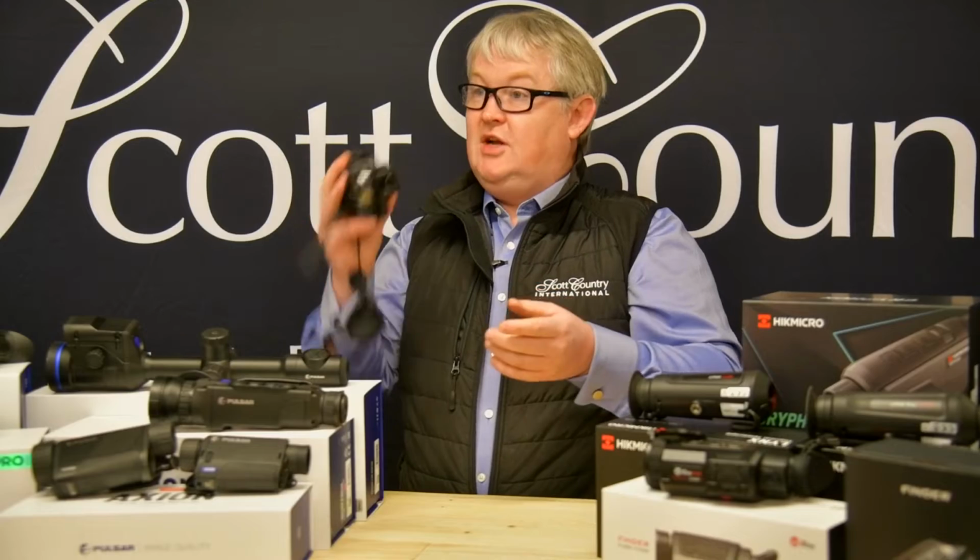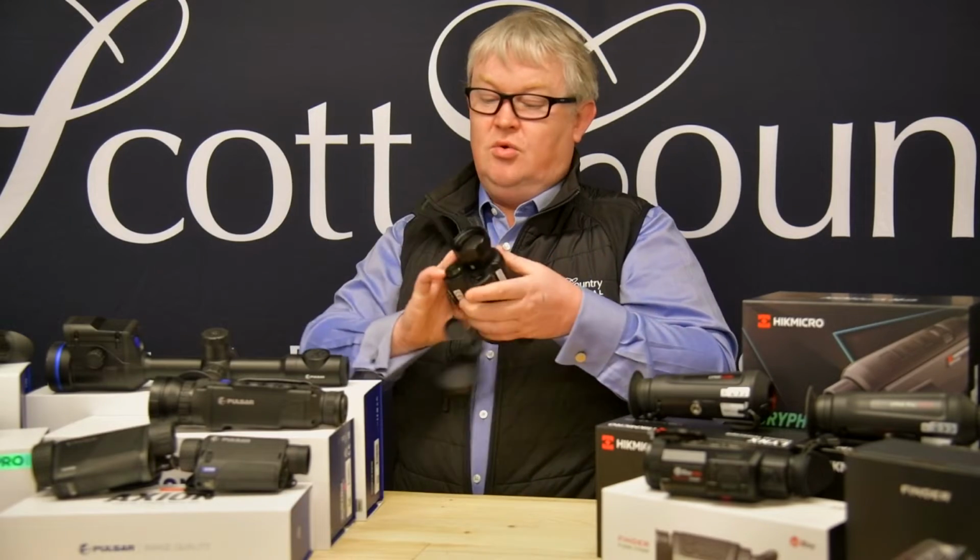There's an optical camera as well, so as you film me just now with an optical camera, you'll see a digital image, so you can actually use it for night vision as well as thermal image, and you can use it for a thermal overlay called Fusion, which kind of overlays a digital image over the top of the thermal image. Not much application for hunting there, but certainly for wildlife watching and for wildlife camera work, you'll be able to use it as a night vision camera as well as thermal, so that's a really good quality image as well.